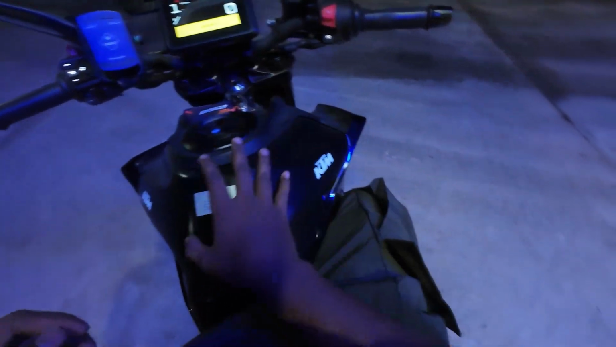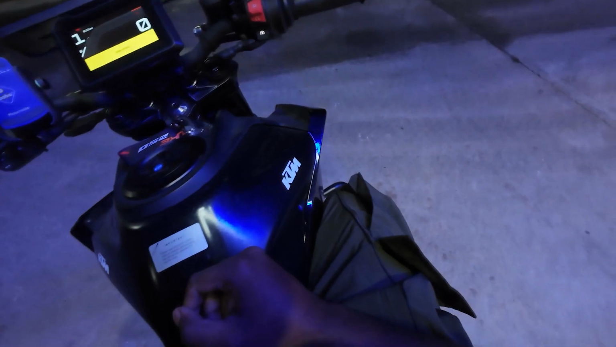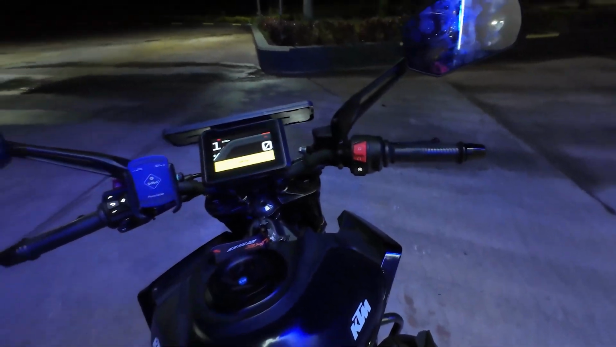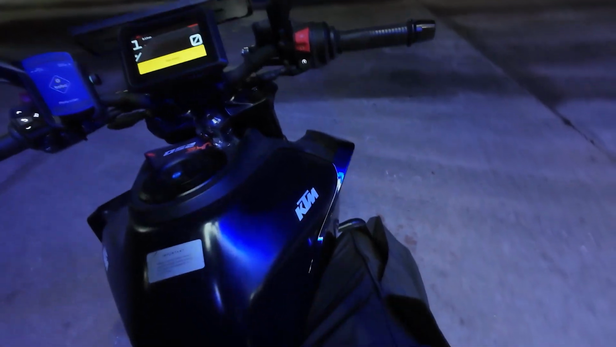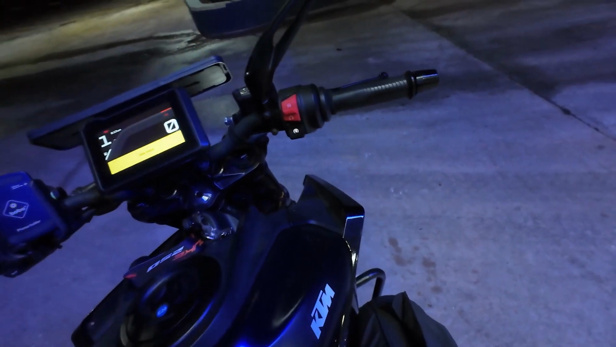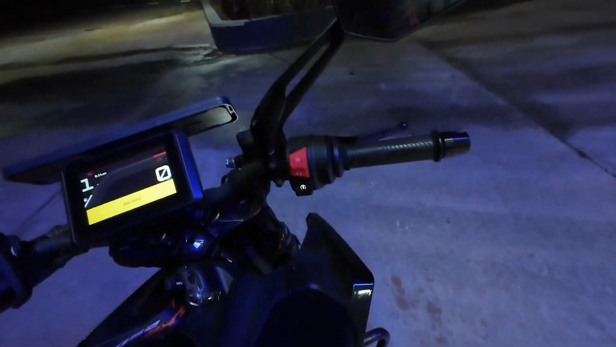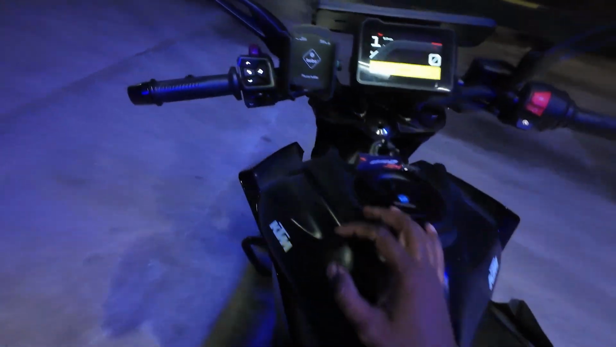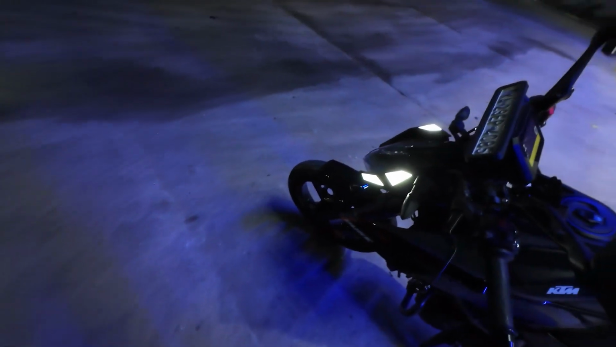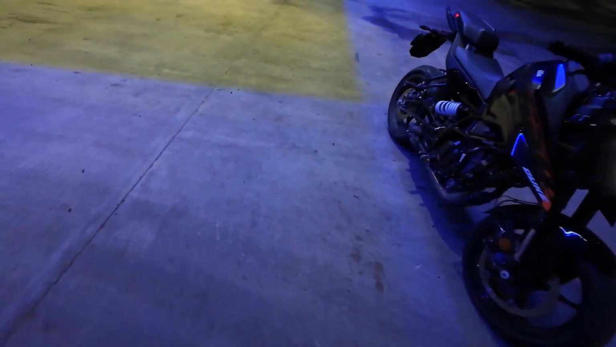So this is where I intended to stop. I hope it's recording. Right now I have opened the visor. Should I just look at the video playback? I don't know. It looks beautiful in this lighting right now.